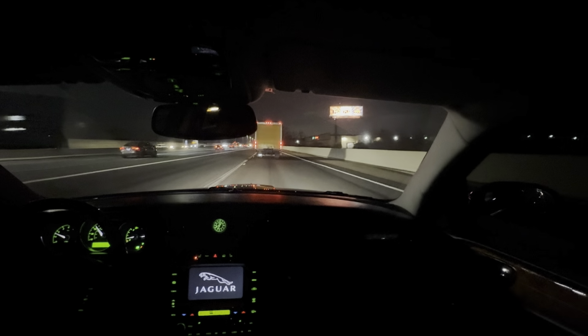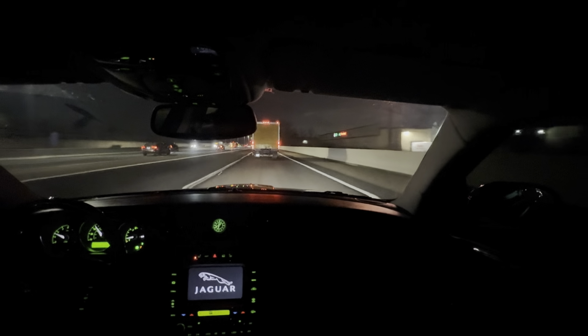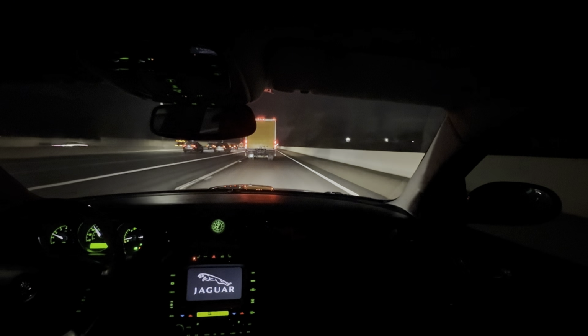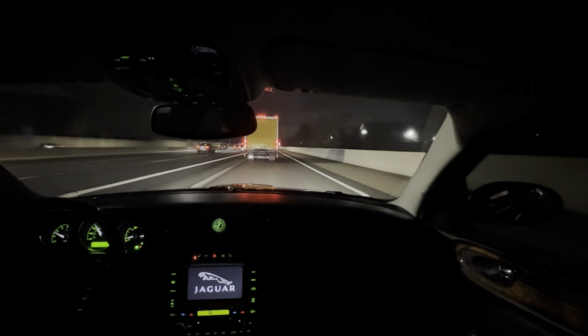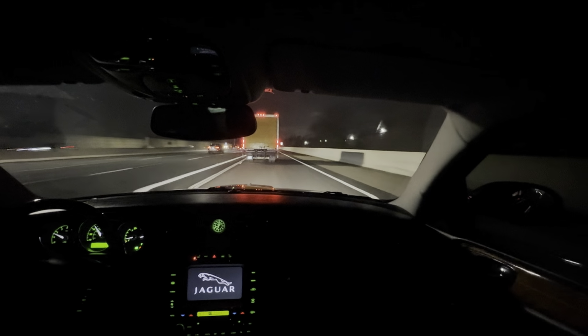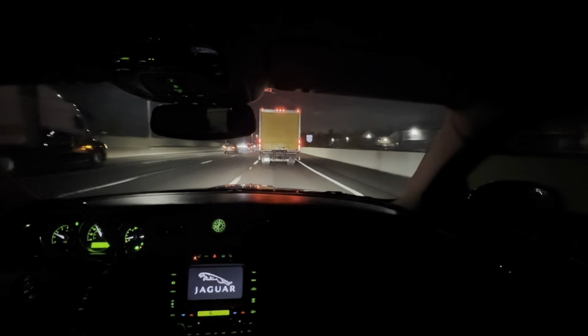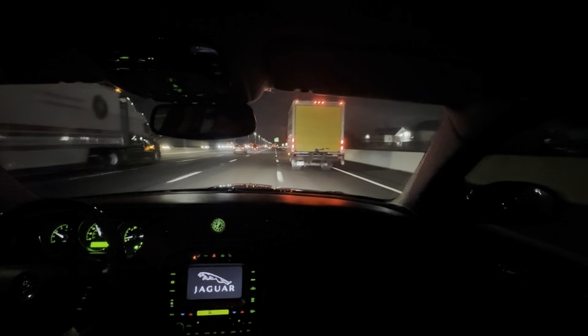It feels so good, man. You can feel your presence on the road. Like this vehicle commands the road. You've got a Jaguar emblem. What else do you need? You know what I'm saying? Let's see.